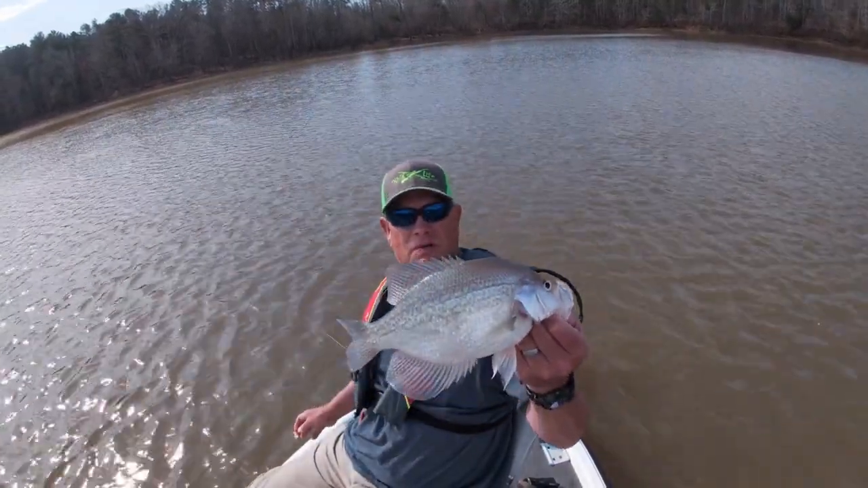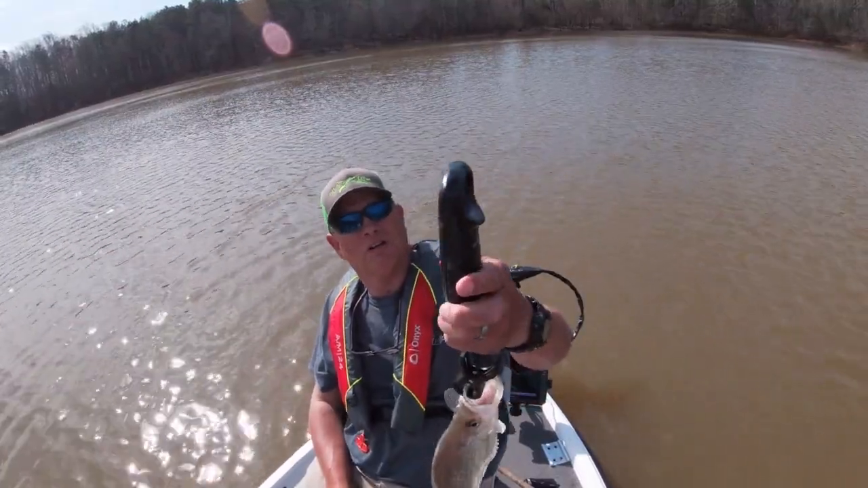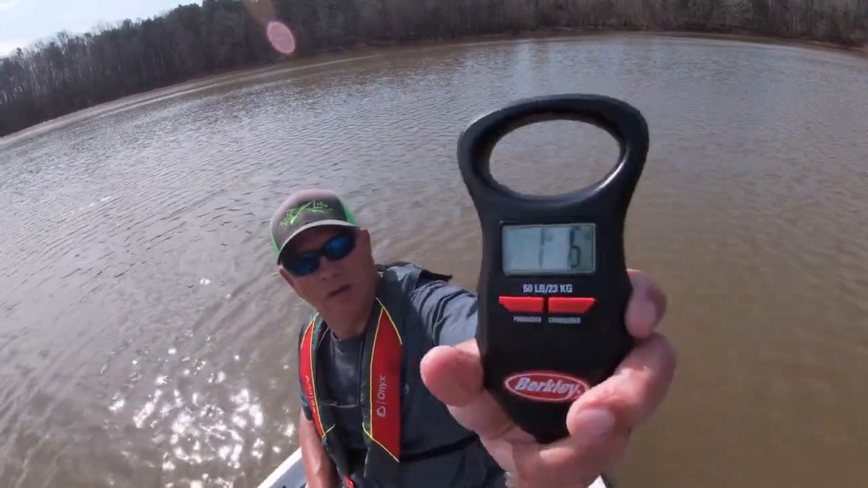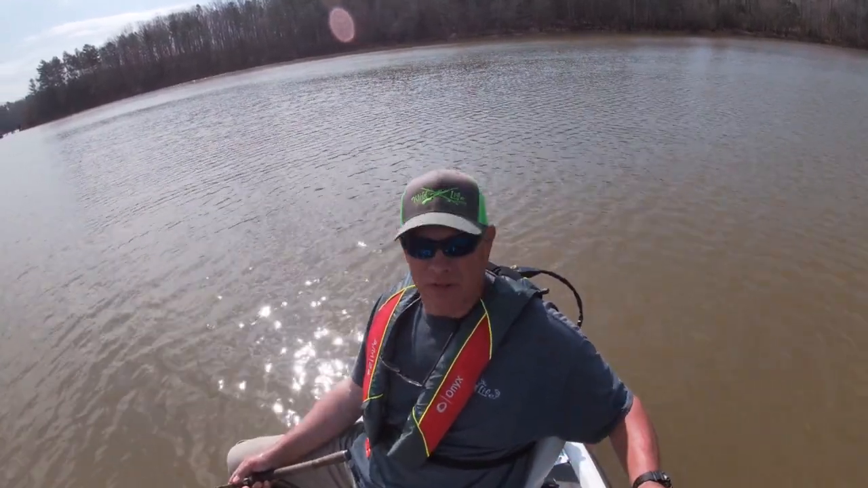That's a good crappie, y'all. Probably 13.5 inches long. 1.6 pounds. Anyway, 1.6 pounds. Now look, there's some big crappies up here.